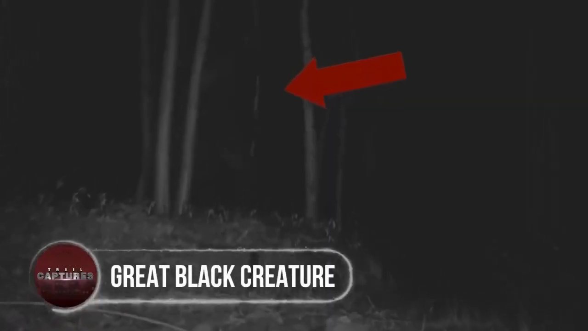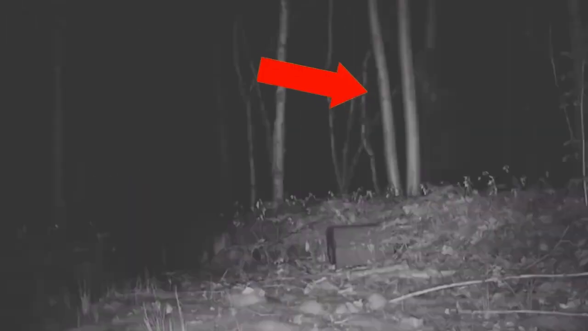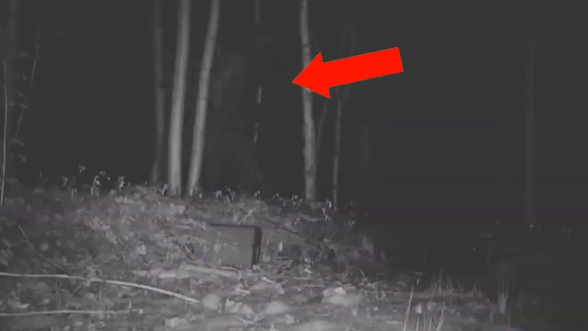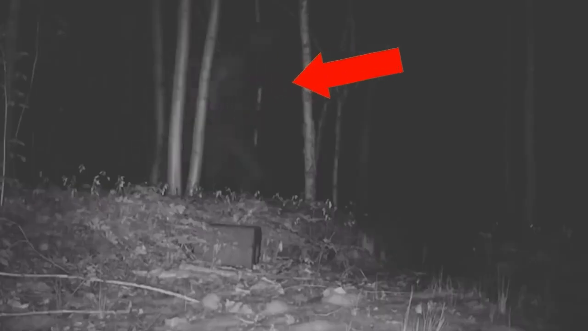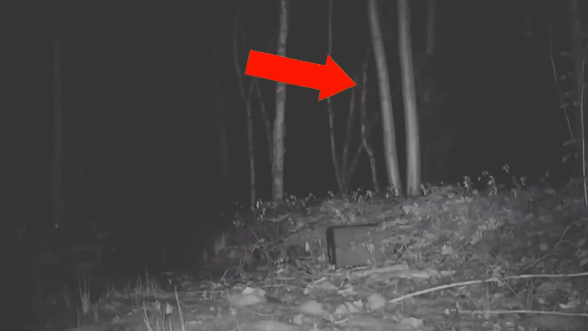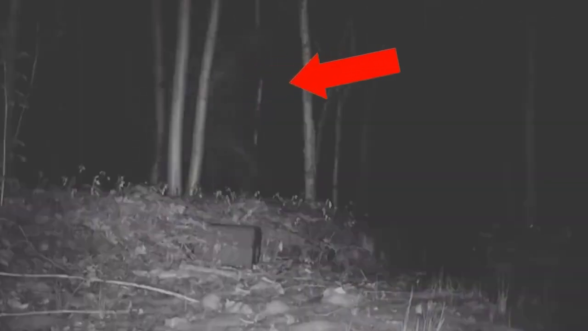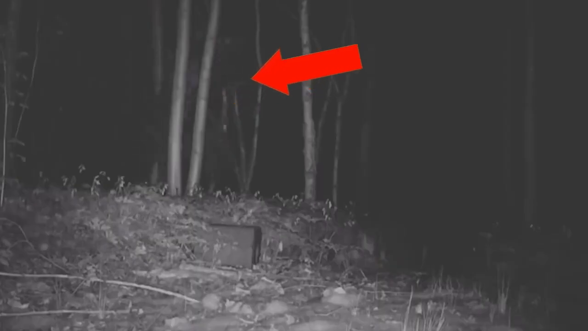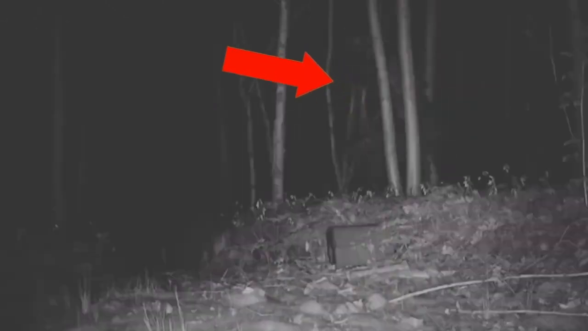Great Black Creature. A hair-raising trail cam footage posted by an anonymous user shows a large object which has people speculating over whether it's a Bigfoot, a black bear, or any other giant black predator. The odd figure was captured emerging from the dark background, walking through the woods and fading into the darkness. Many people thought it was a real Bigfoot, but for many, it was nothing more than a huge black bear. But the humanoid walk of the biped creature clues folks into the fact that it may be the great legendary beast. Do you guys have any ideas?